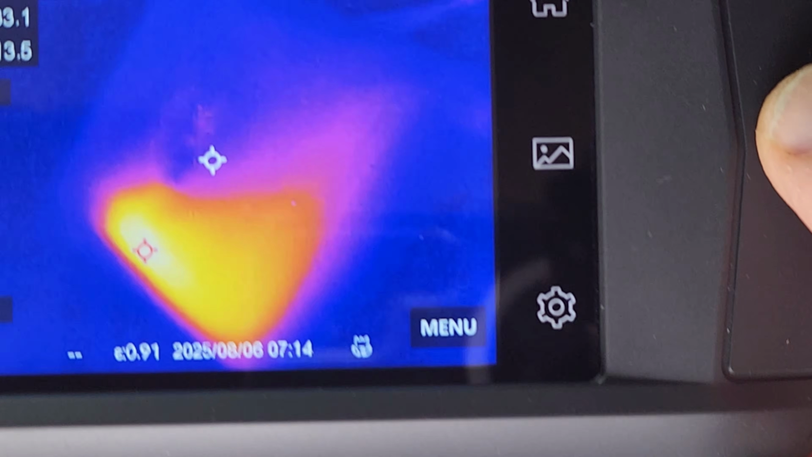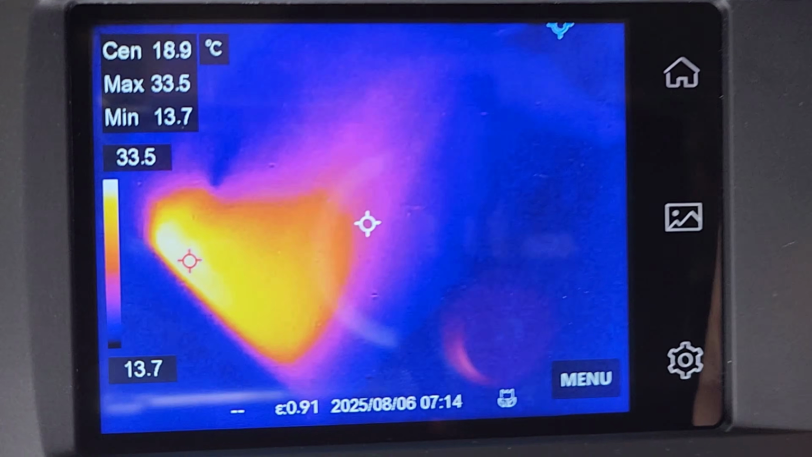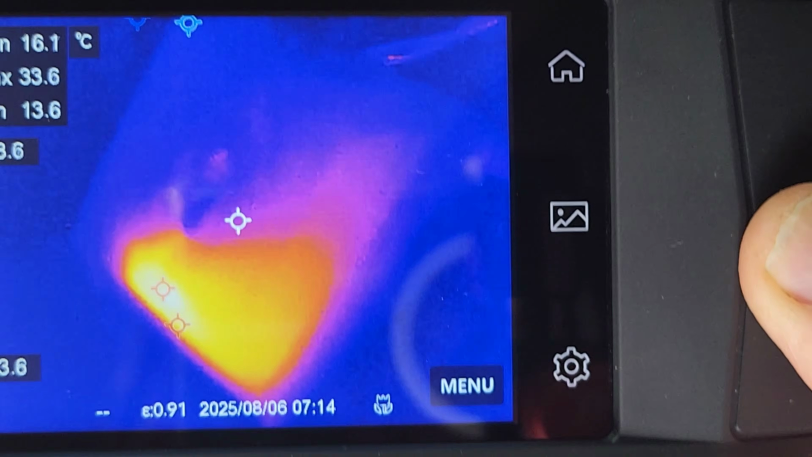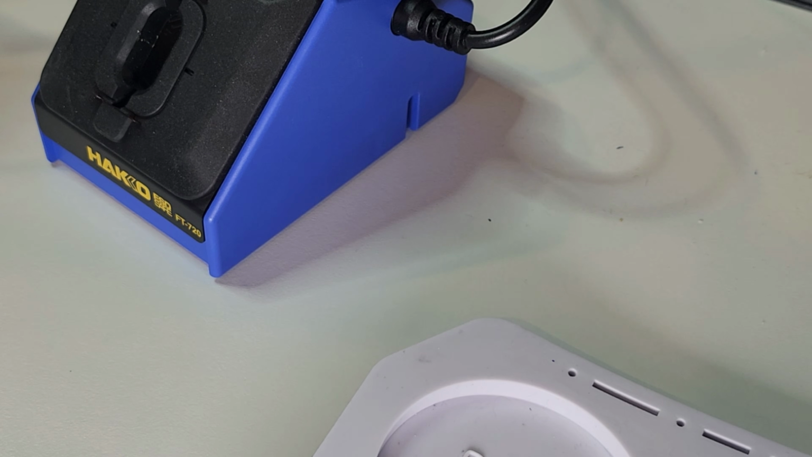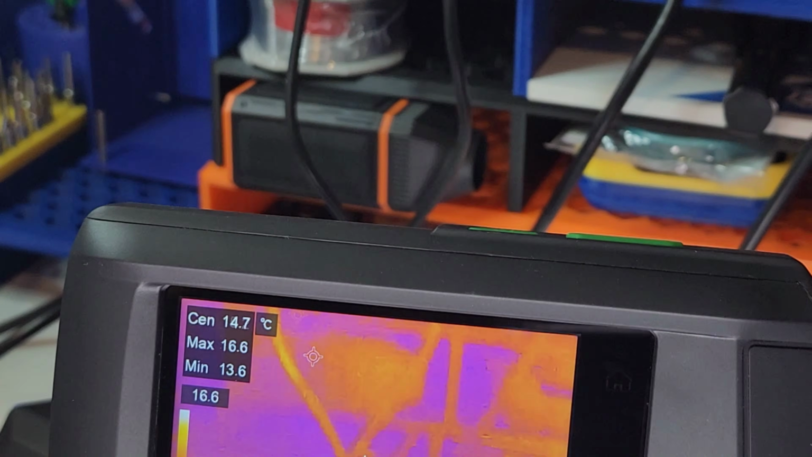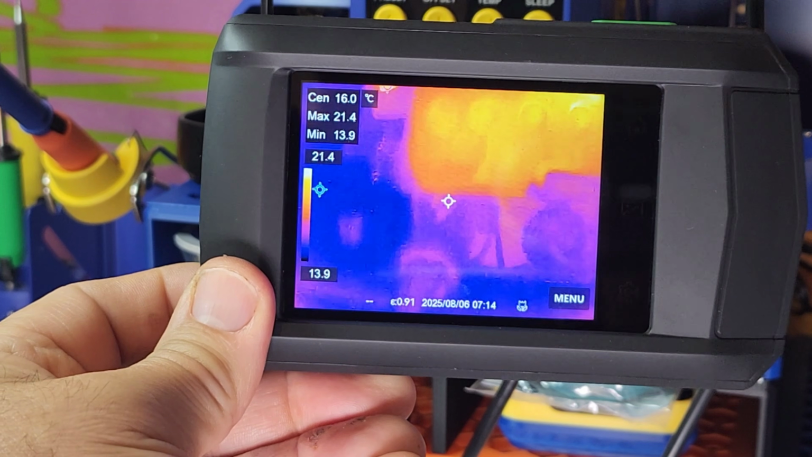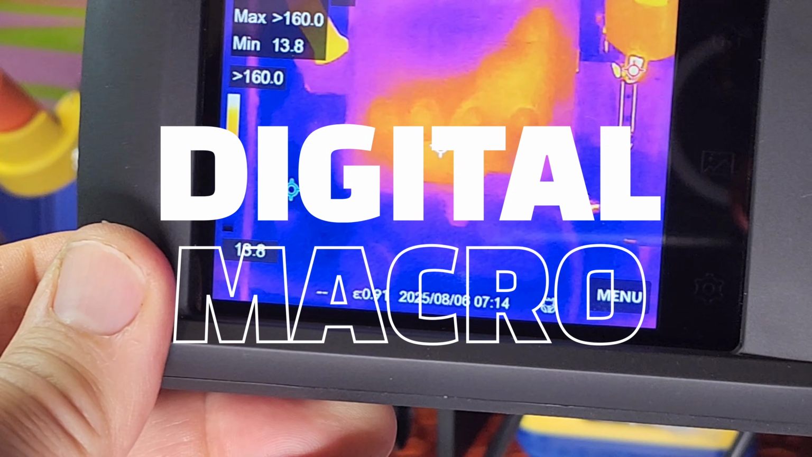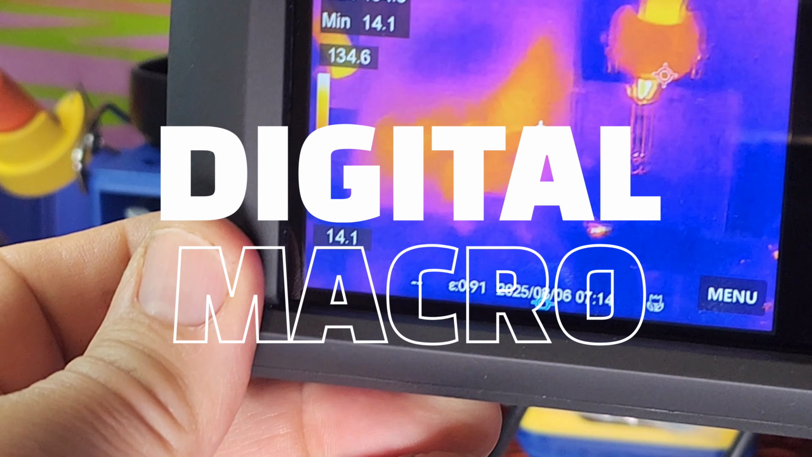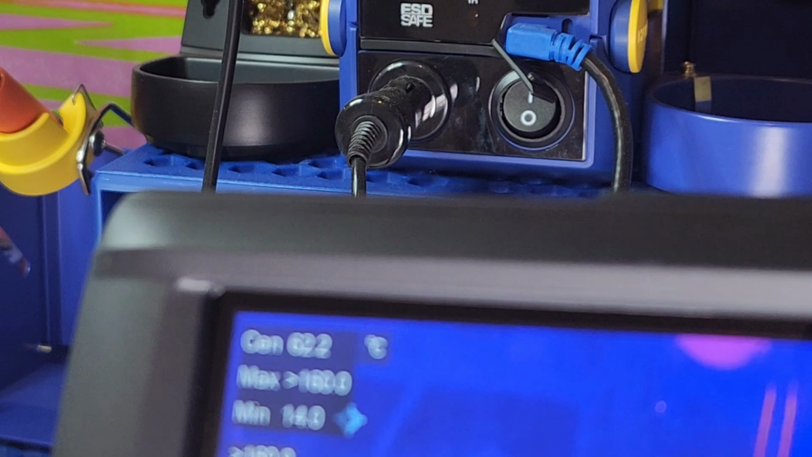And once again, this is not a macro lens, like a physical lens per se. This is strictly a digital macro. So you're probably not going to get quite the same resolution as if you had an actual physical macro lens. Now, that being said, it still has that macro capability and it still looks a little clearer close up than your standard non-macro image. Now I've moved over to another HAKO soldering station, and once again it's generating heat.